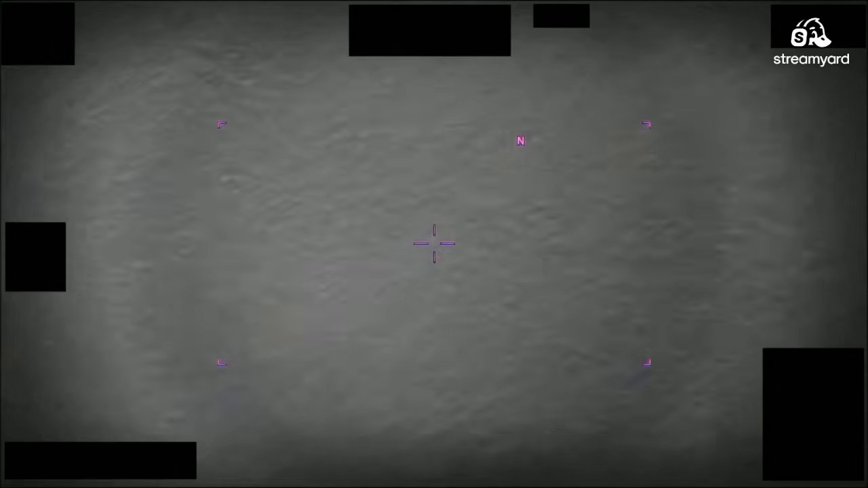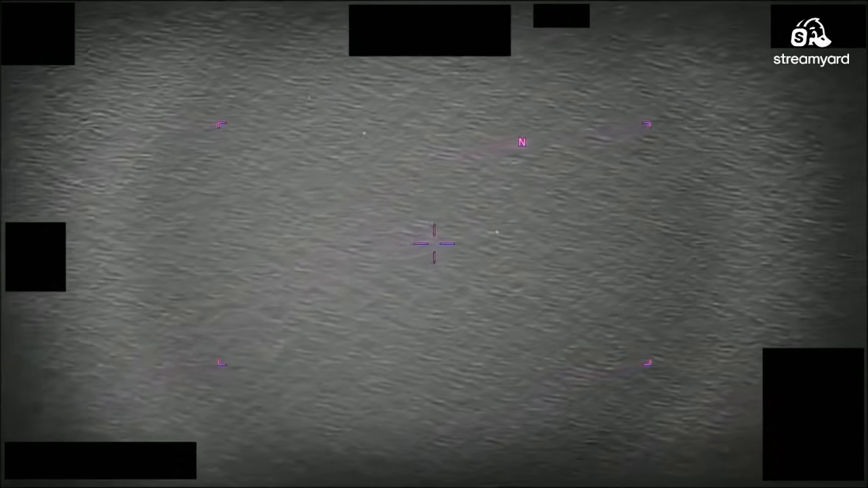Let's look at it a little bit more. Yeah, I really wish they would have zoomed in on this one. I don't think these are seabirds, but I have no explanation. It almost looks like a bunch of playful orbs just hanging around in their playground.